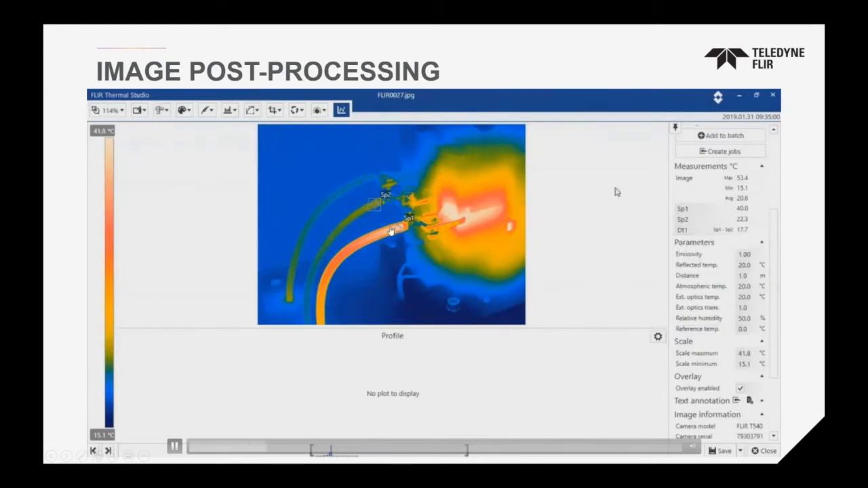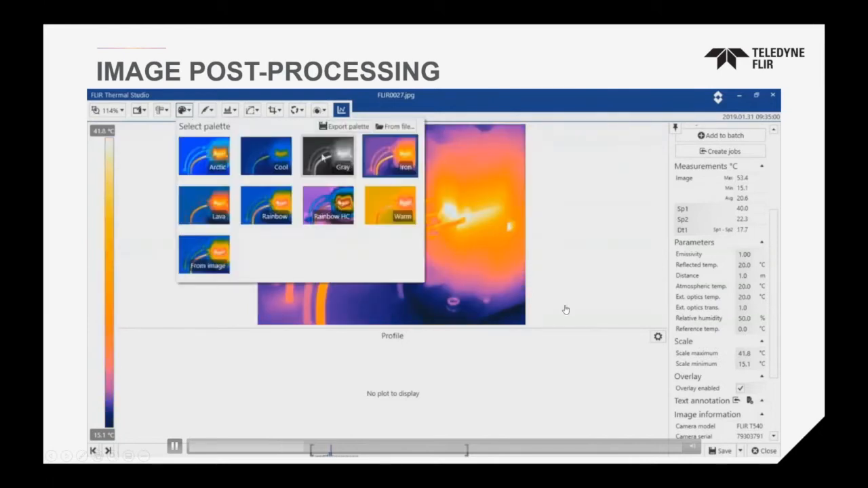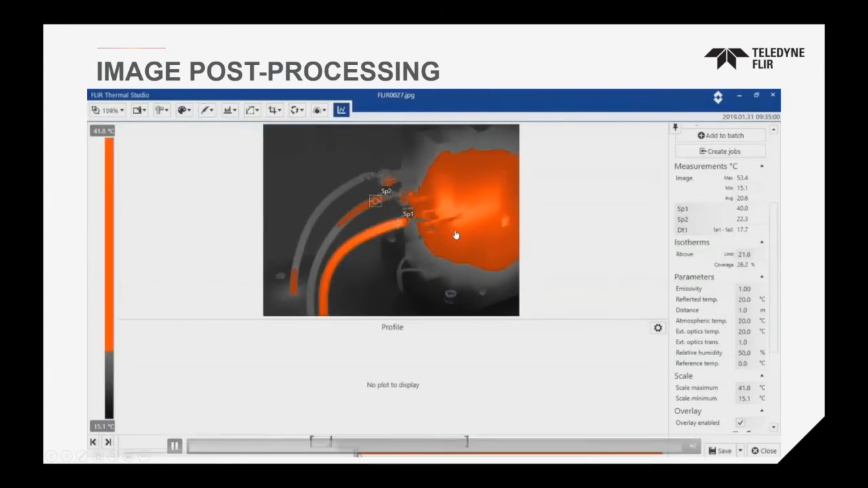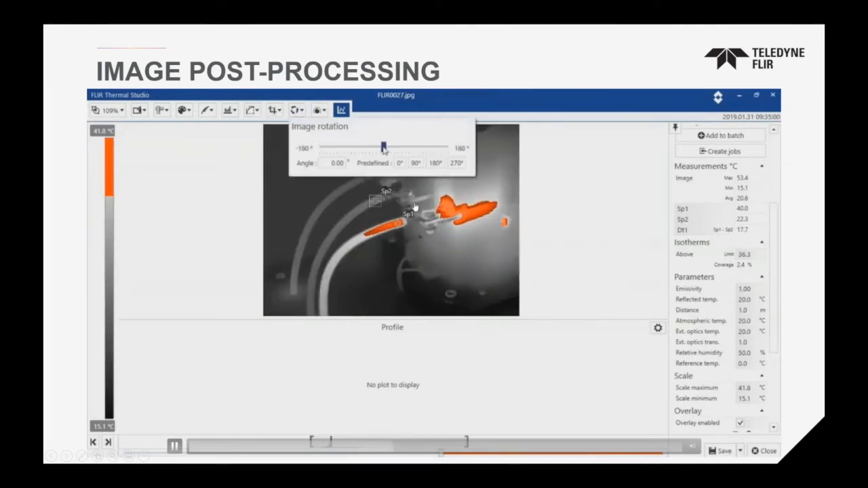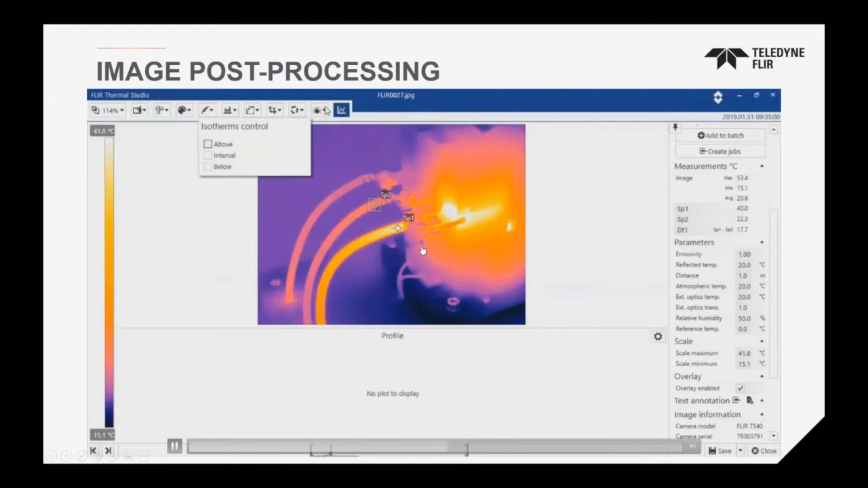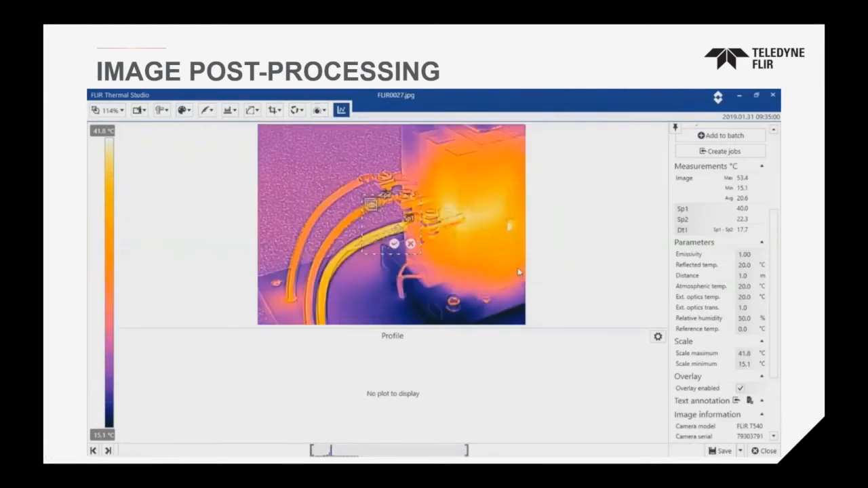In case these are spot meters, you're able to create a delta between the 2 points. You're able to change palettes, add an isotherm, which means you add specific colors to certain temperatures, adjust the color distribution, rotate the image if need be, if the image was not properly aligned, and then even change your image mode. In this case, we have the MSX mode, where we overlay the visual image on top of the thermal image.